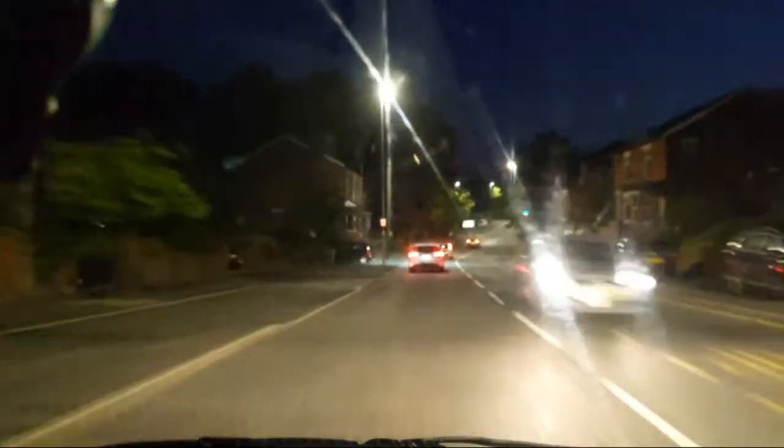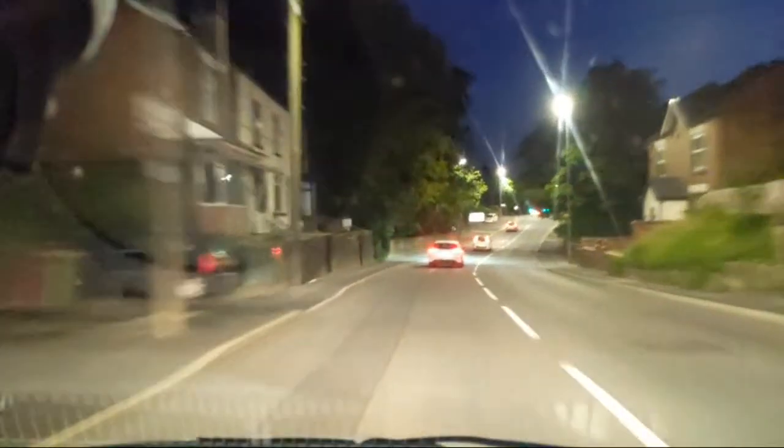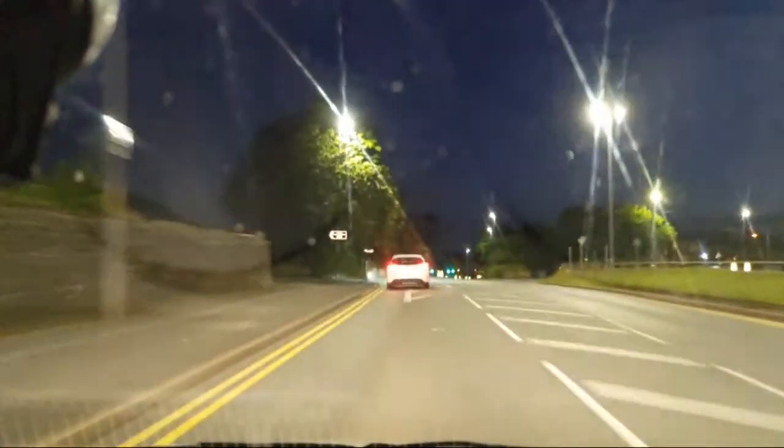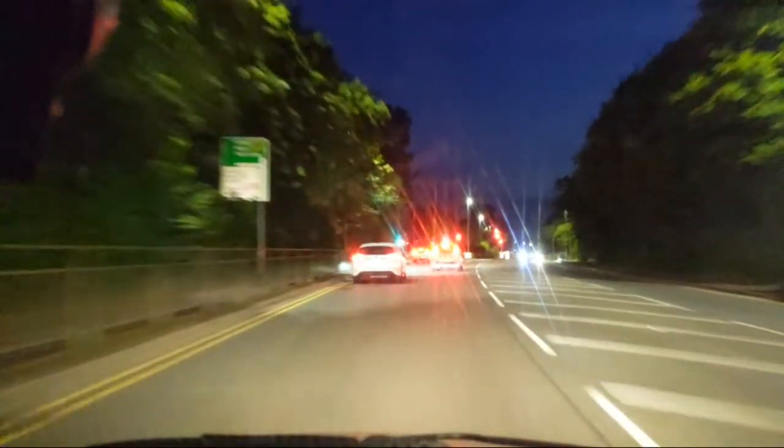Weird traffic calming things that they do, to just make you think you're going through a chicane on a Formula 1 track at 30 mile an hour. Like you do. And my lights have changed to red, which is a bit annoying, so don't worry about it. Hopefully they'll change back again shortly.